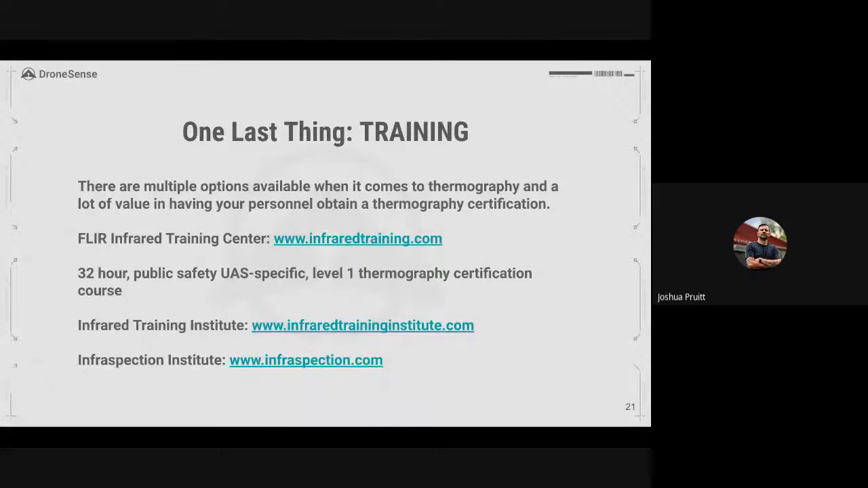And with that, that kind of covers the basic information that I wanted to get out. We'll open it up now and just have some discussion. We've got a lot of very intelligent users on the call, so maybe some of you have had interesting experiences with your thermal sensors. Questions, comments, concerns, I want to hear them all now.